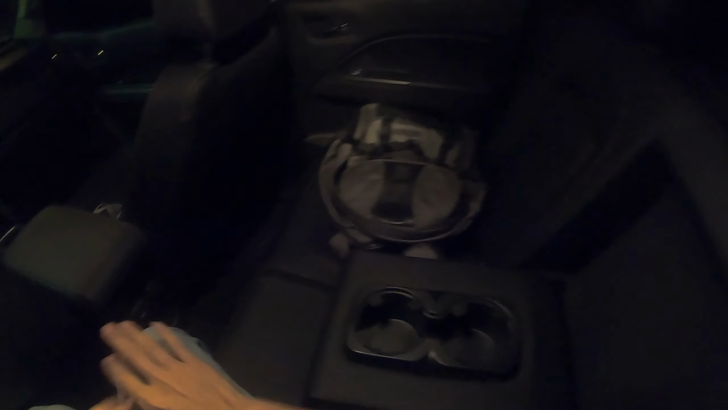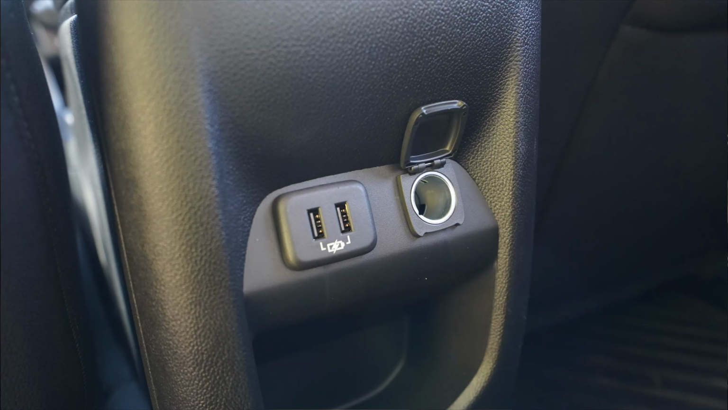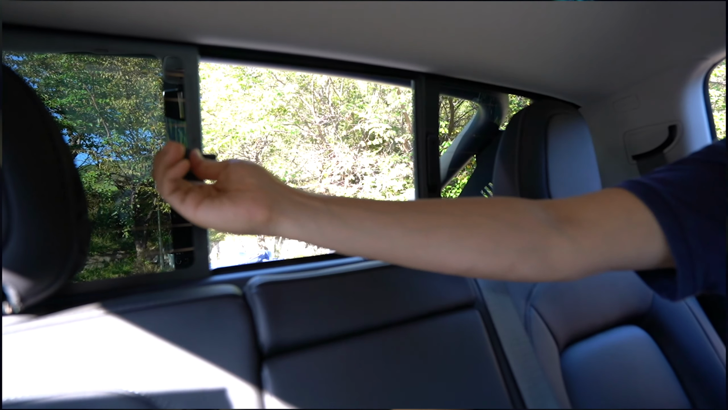Soft touching materials here and there, and it's got even cup holders and a pretty comfortable armrest. 2 USB charging ports, one 12-volt charging, some storage area, and since this is a pickup truck, it will give you a window back here for ventilation, and you can talk to your dogs and stuff like that. Dome light up there. So let's move to the front and show you the front as well.